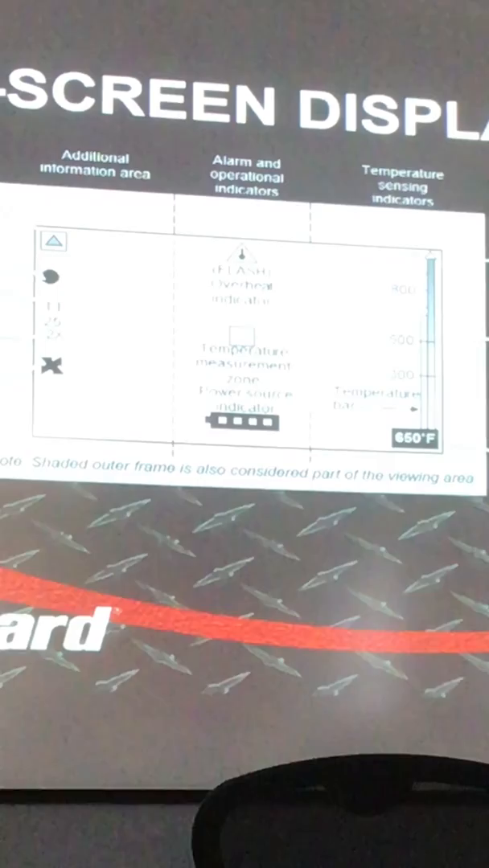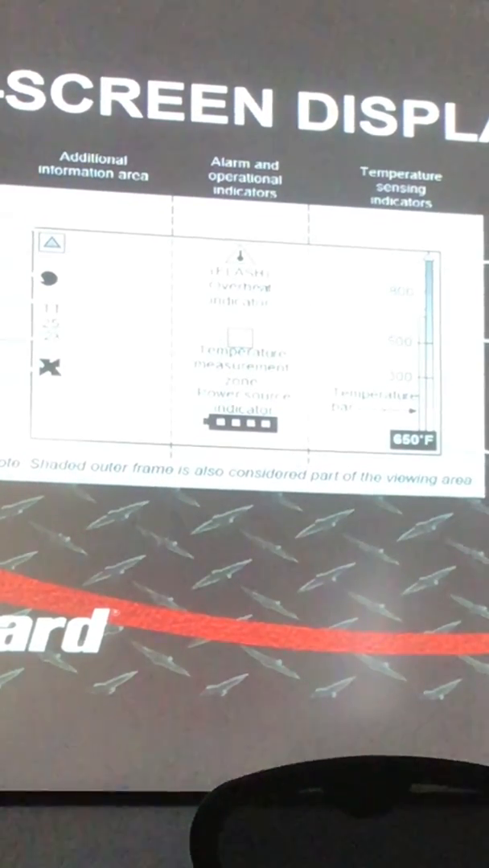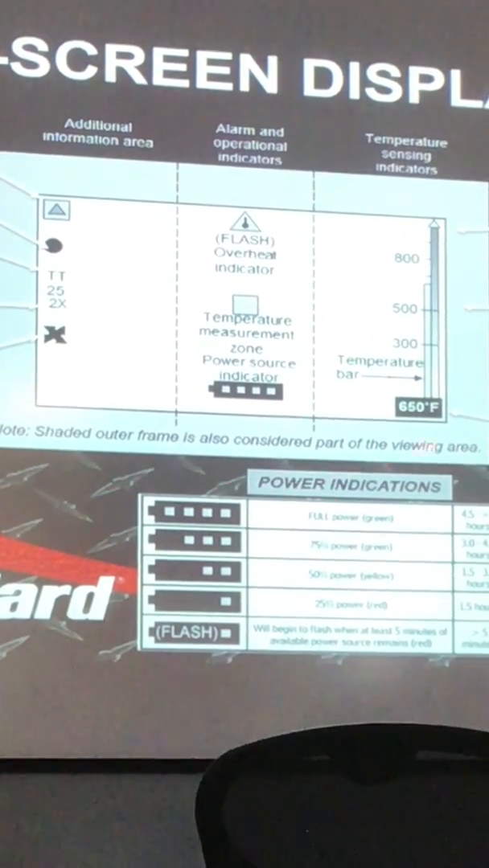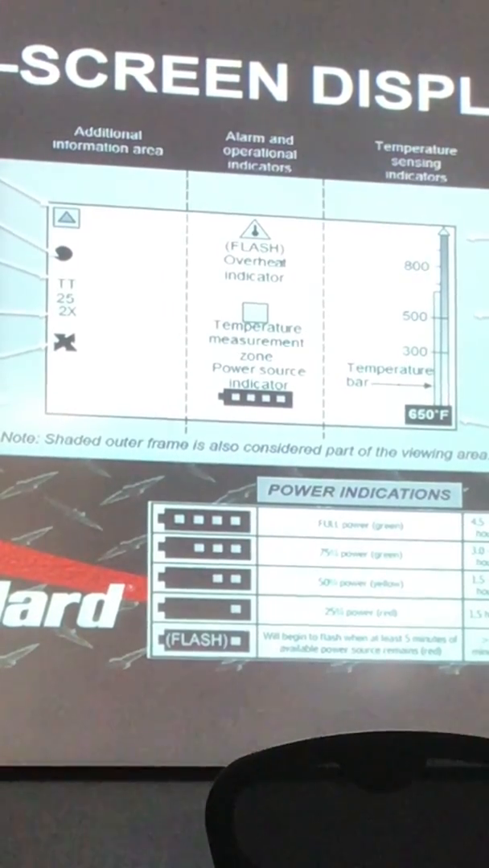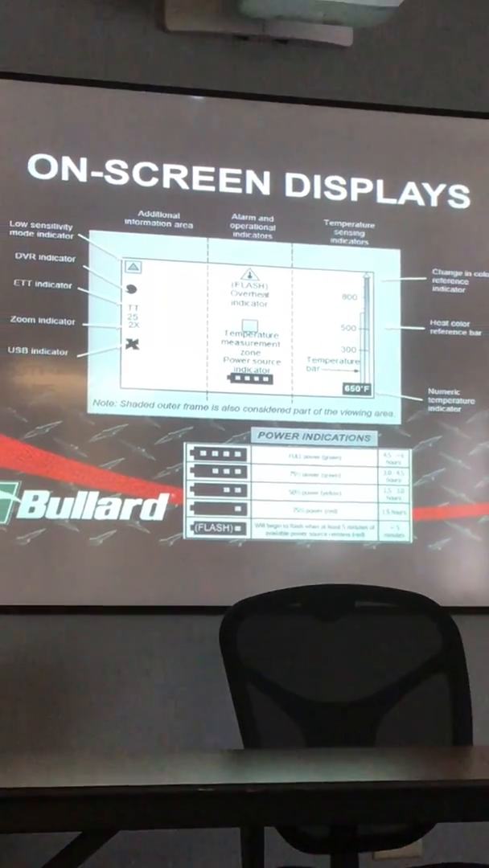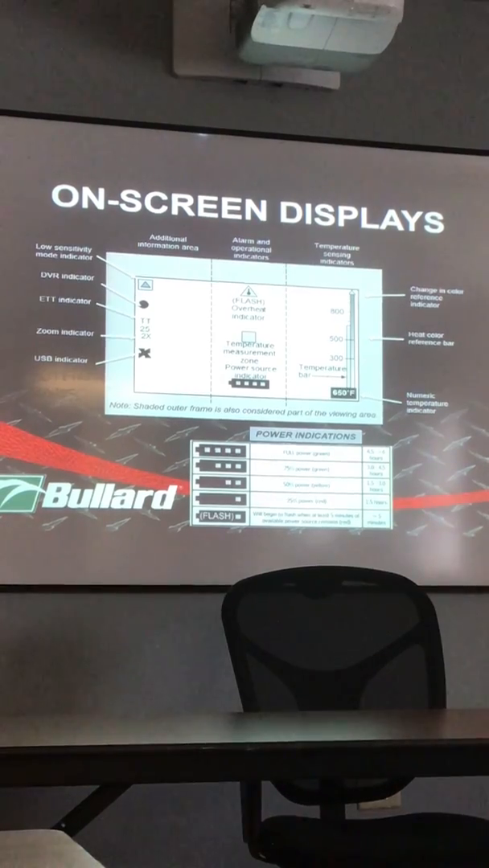This here is that box again I told you. So again, wherever that's pointed at, that's your surface temperature here. And then in the middle is your battery indicator. When you have full power, you'll have 4 green. When you go down to 75%, you'll have 3 green. When you go down to 50%, you'll have 2 yellow. And when you're down to 25%, you'll have 1 red. Even when you have 1 red, you're still at 1.5 hours of battery runtime.